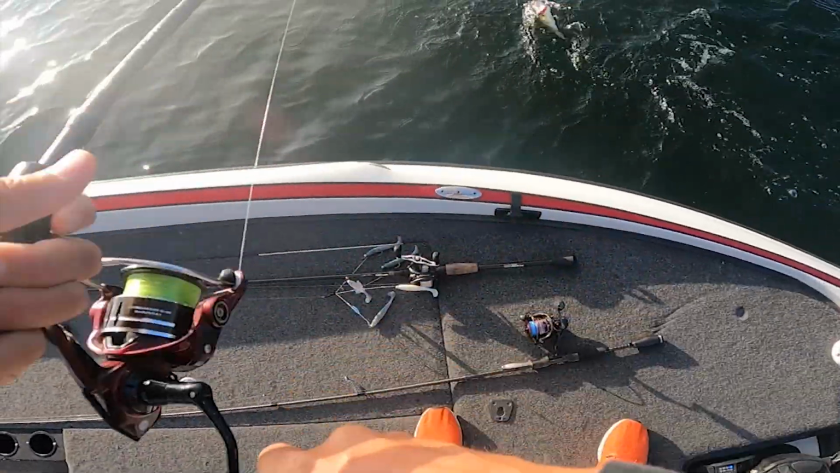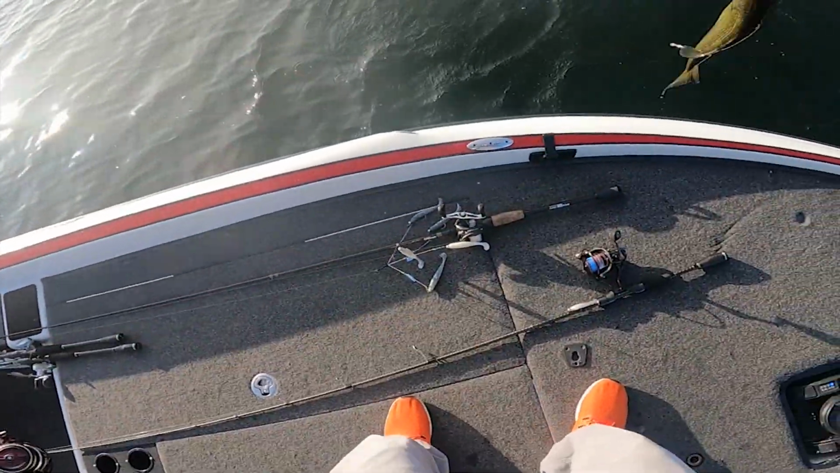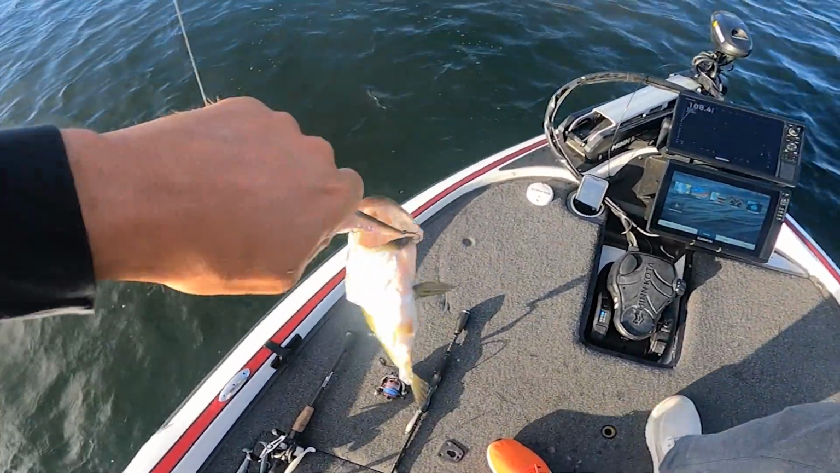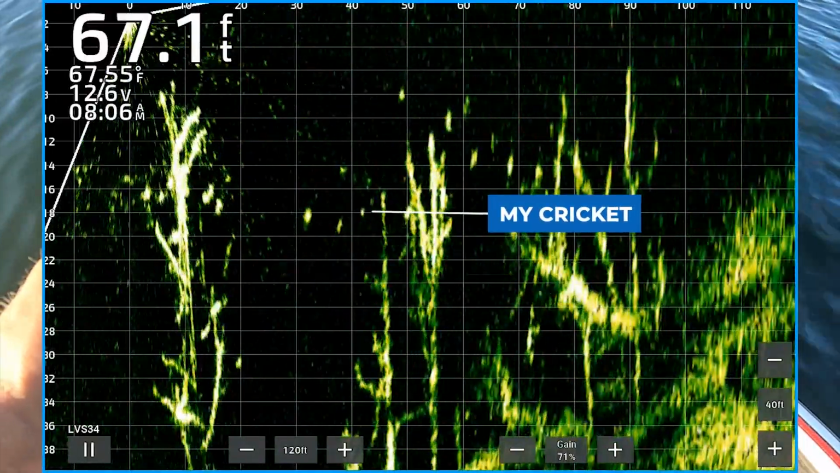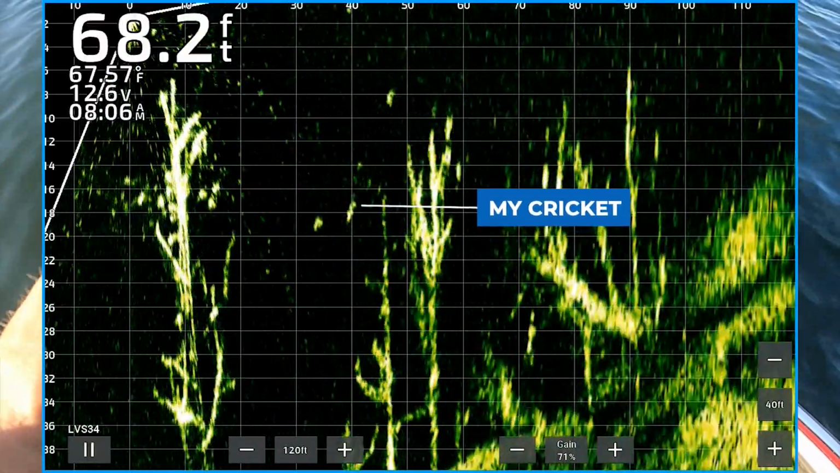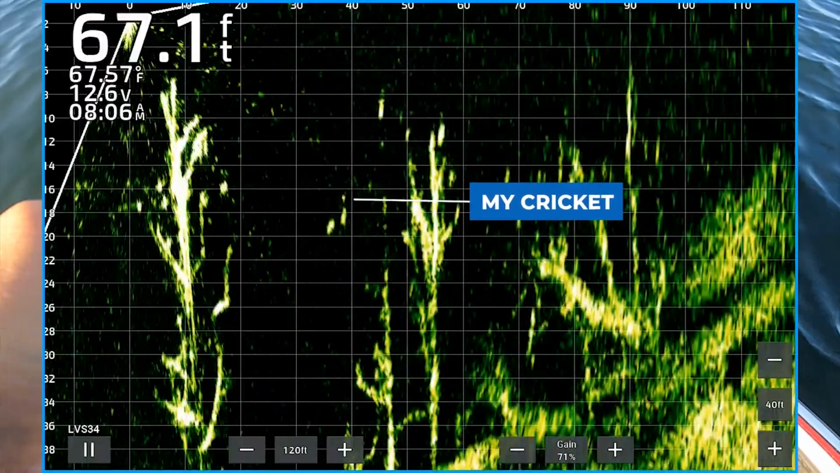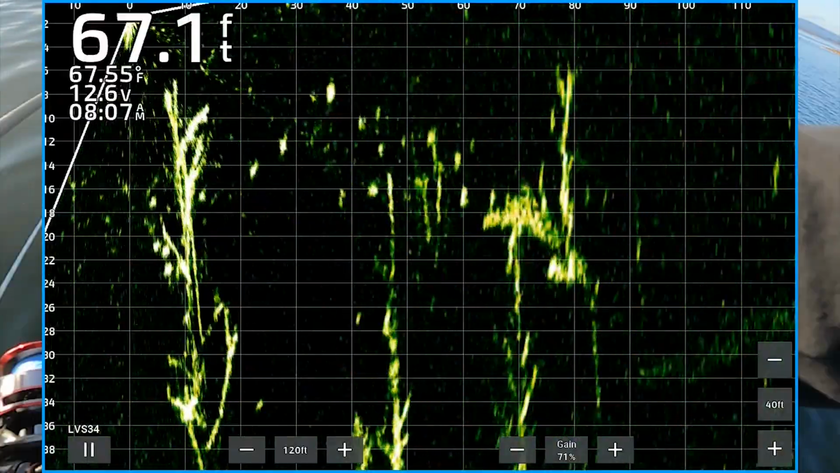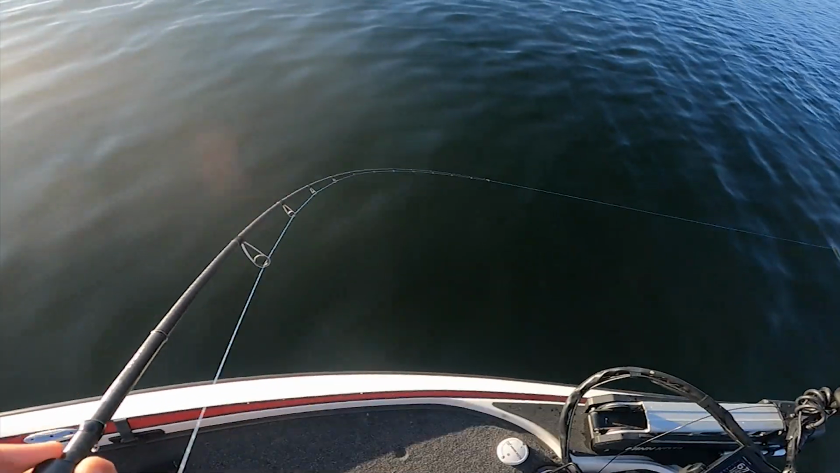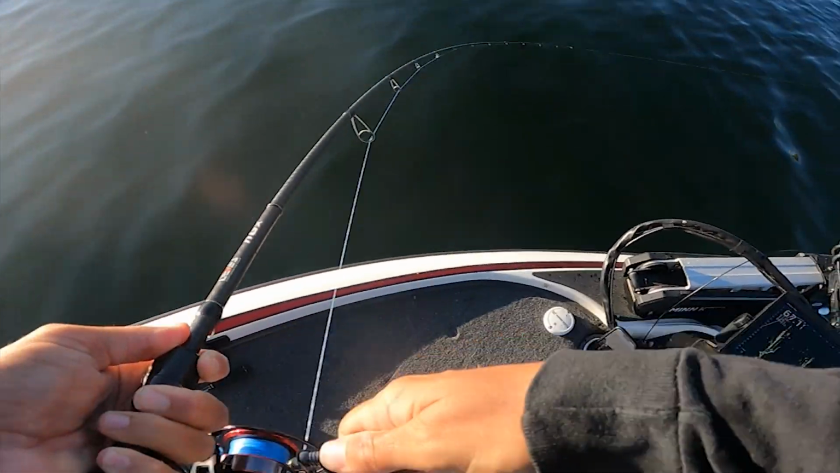Largemouth. How about that? See, this lake when they were doing this, largemouth. No creds. Got one of them come out. Oh yeah.